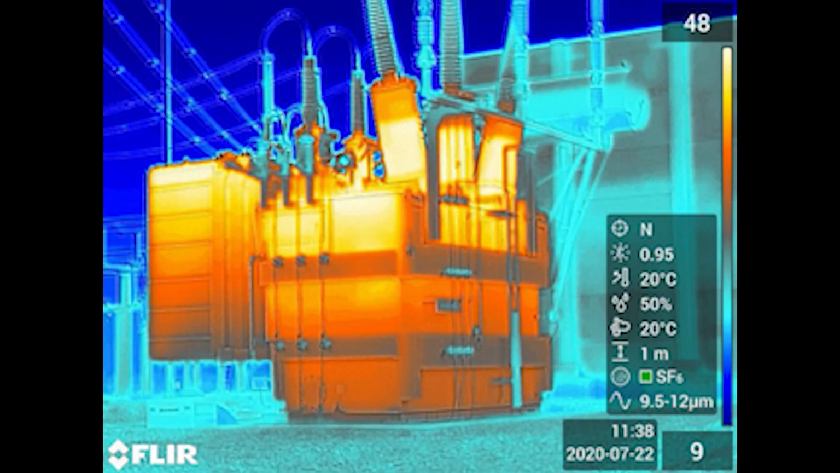This is transformer 1. It is a step-down transformer stepping the voltage down from 250,000 volts to 72,000 volts. You can see the cooling fins, hot on top and cooler on the bottom, and the bushings, cooler on top and hotter on the bottom. This is where the oil actually circulates up inside the bushings and in the cooling fins. And you can see that oil circulation is working properly.